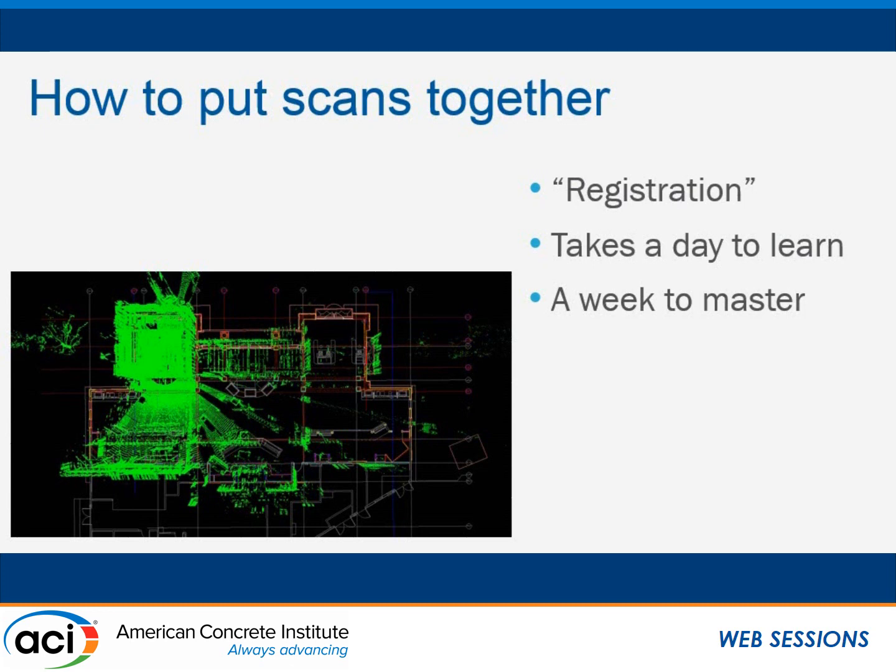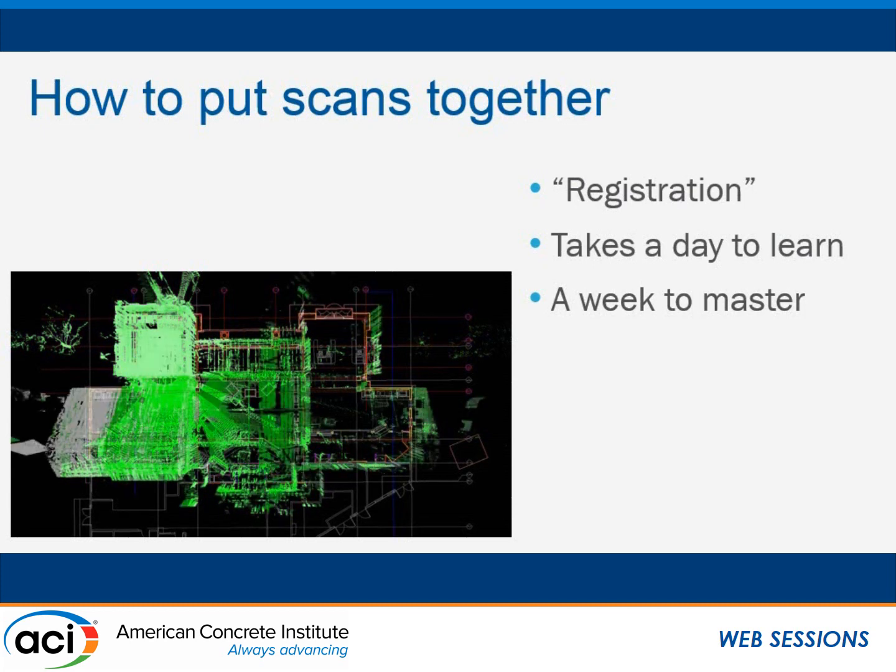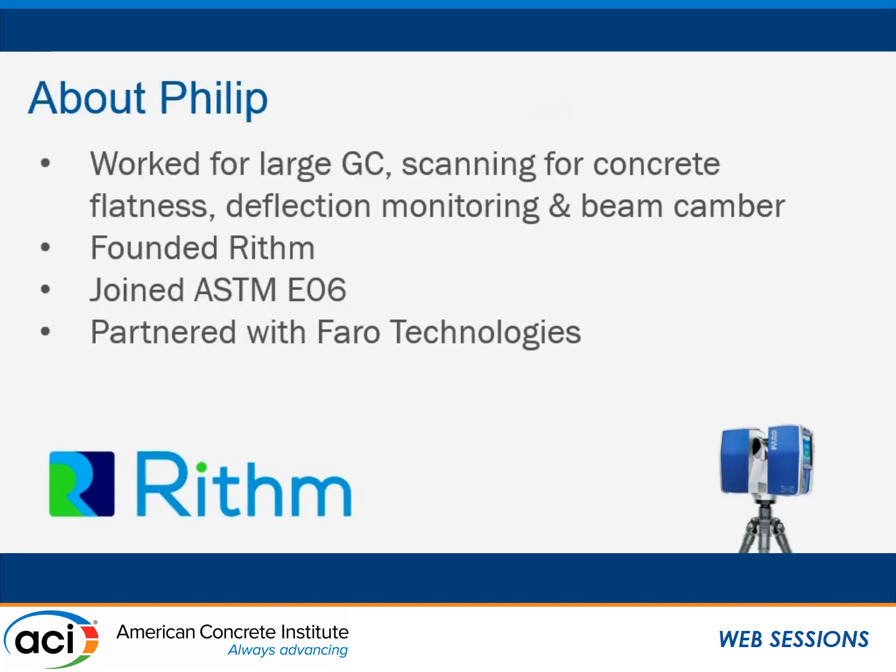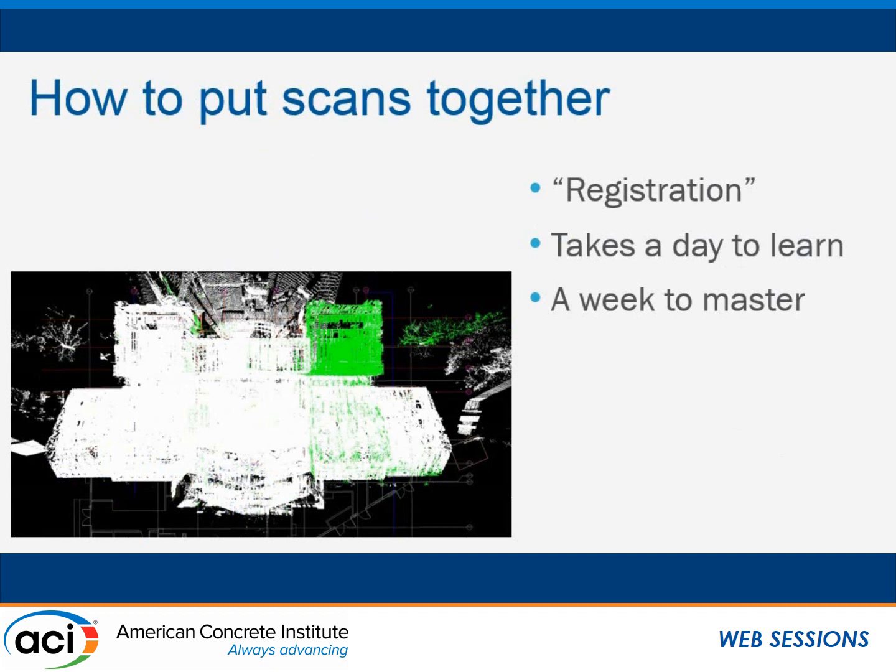So each position is going to be another 2 or 3 minutes. And there's a process called registration that requires you to put all these different scans into one single scan. We call this a point cloud, which is a gathering of all the points captured on the job site. It's pretty straightforward to master, but the real benefit here is what you can do with those points.